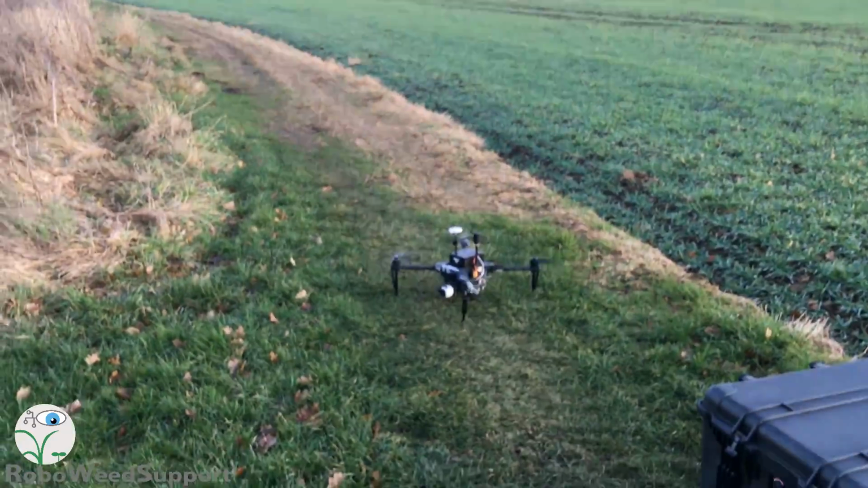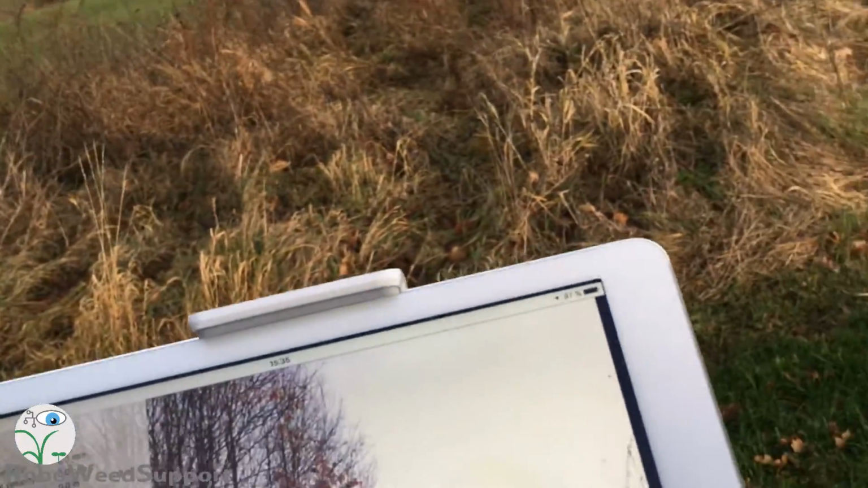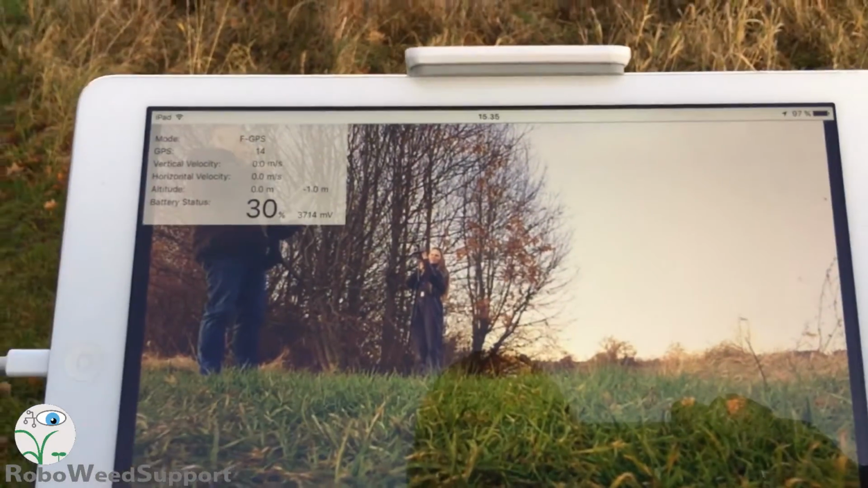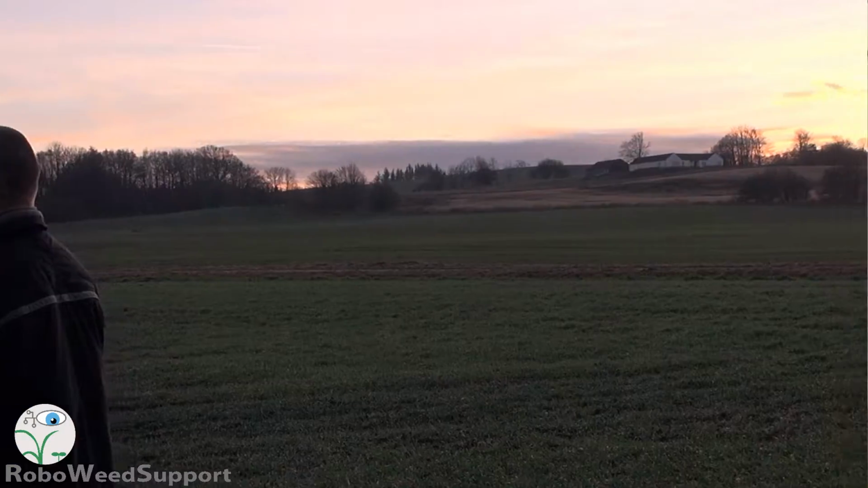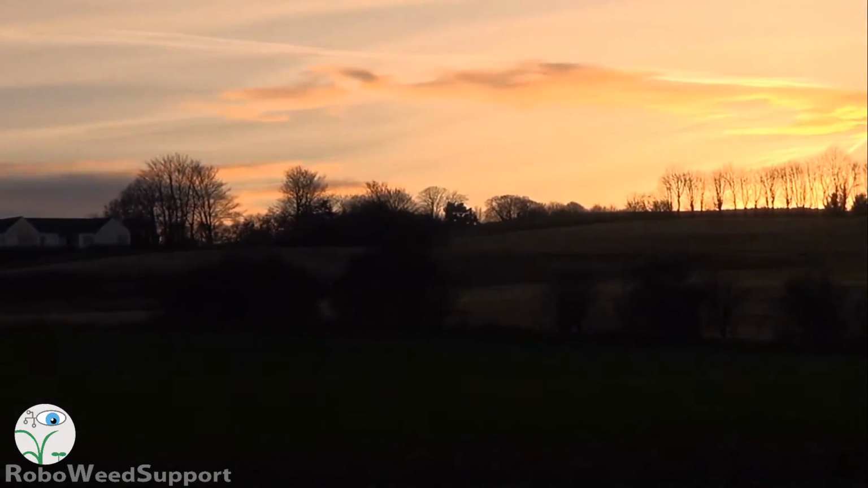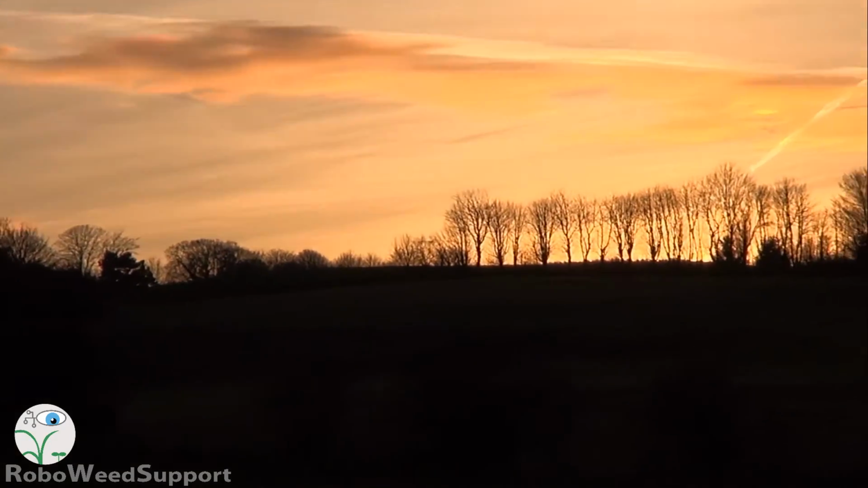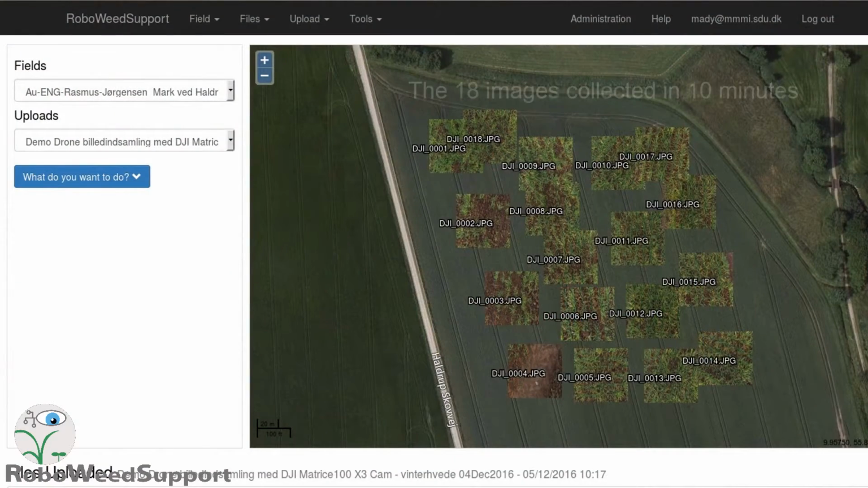Mission completed. That was real nice. Let's hope the pictures are nice too. Woo! Okay, final mission completed after 10 minutes. Notice this has been in very low-light conditions, so there's blur. Some of the images have been blurred, as you have seen. But here you can see all the images.